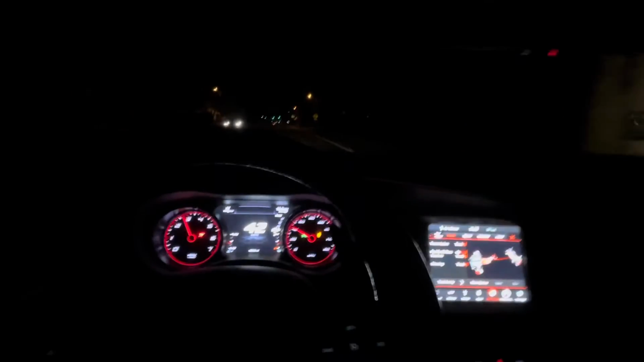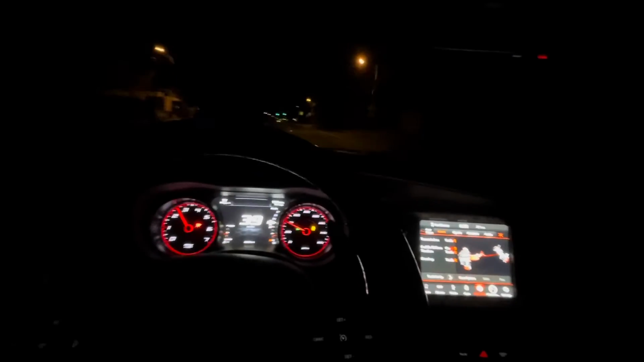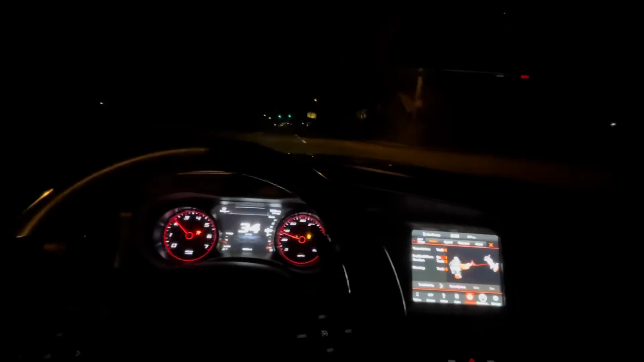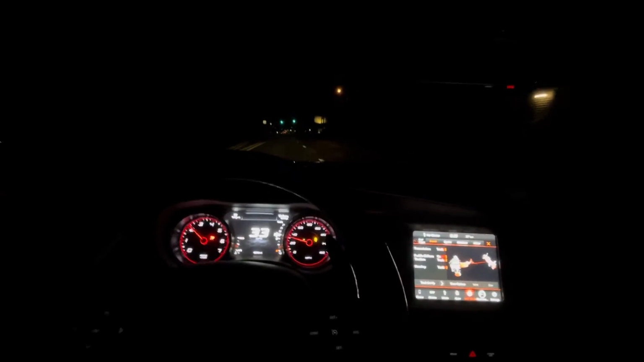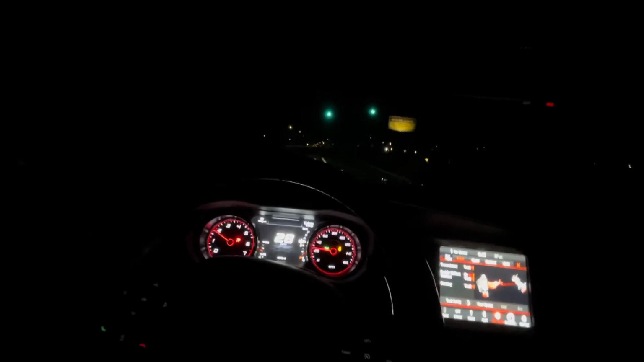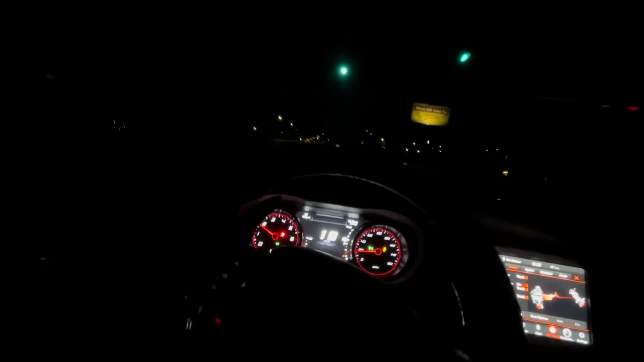This joint pulling, yo. Trying to tell y'all, the RT pulls. Maybe not as much as the Scat or the Hellcat, obviously, but don't get it twisted. This RT pulls. Bust a little U-turn real quick.